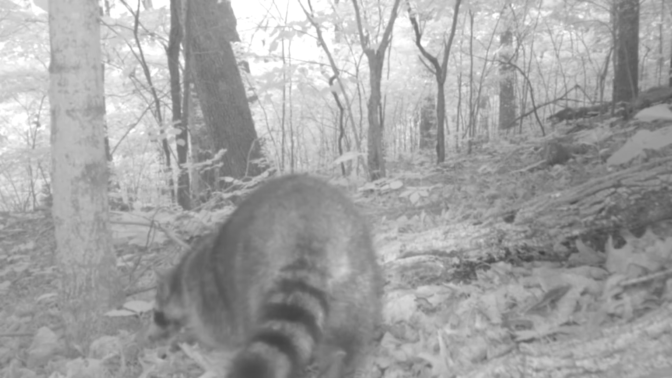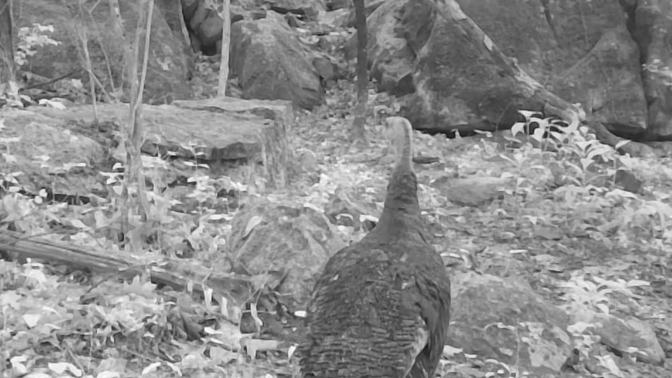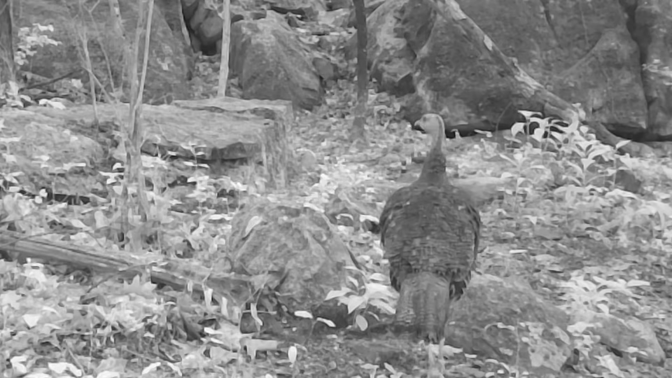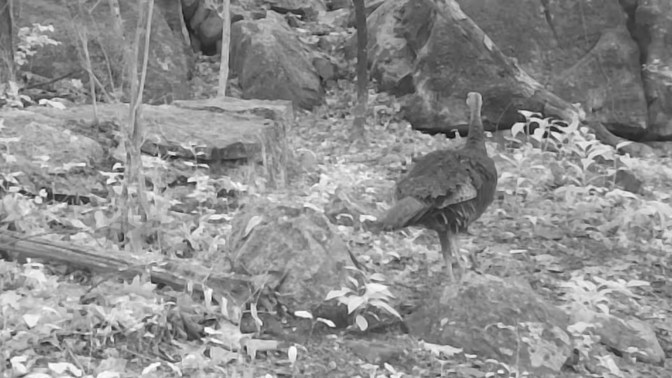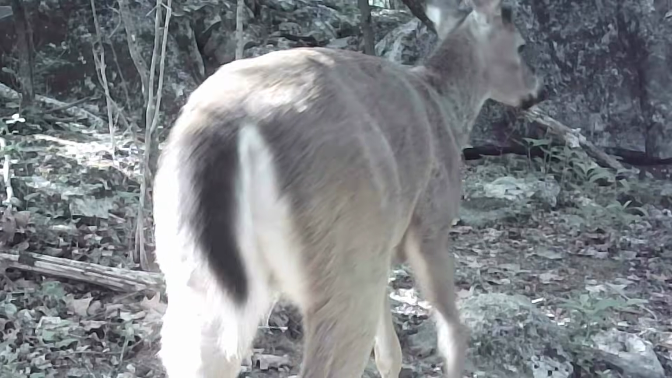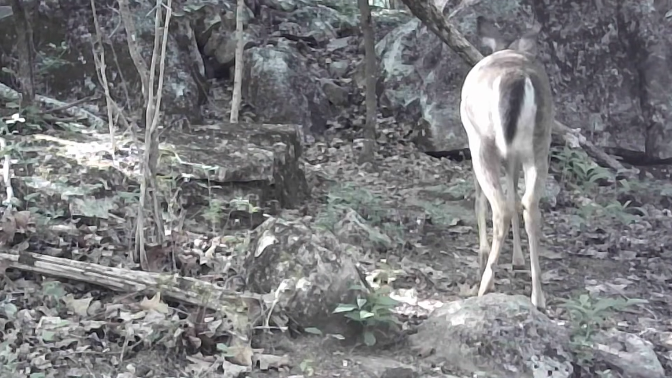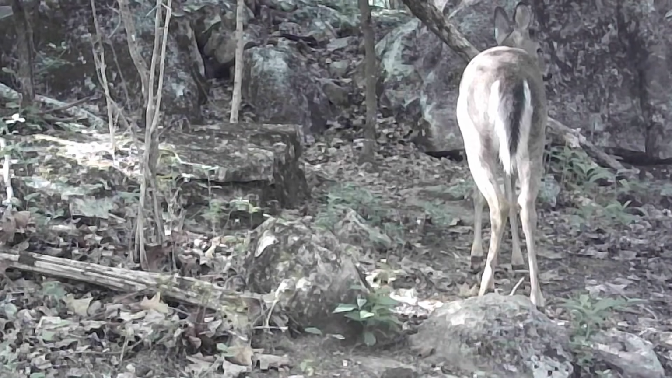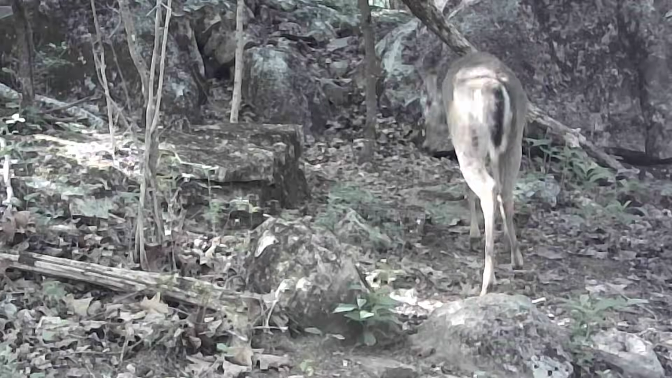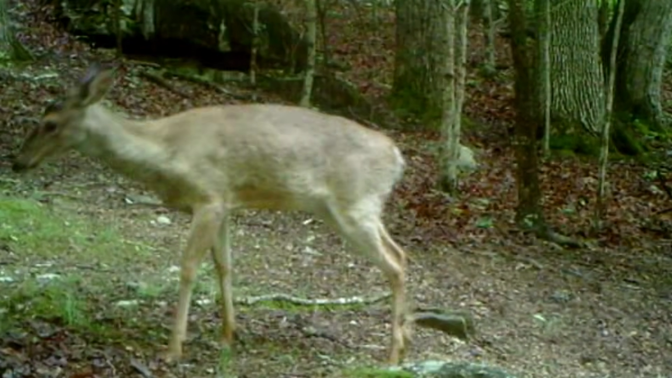And the old coon working his way back towards the den tree. See what he can find at the last minute to eat. And the turkeys are off the roost. But this is a little hen. She'd probably just come off her nest. And another day unfolds here for the little animals as they try to just live another day, find something to eat, and survive.